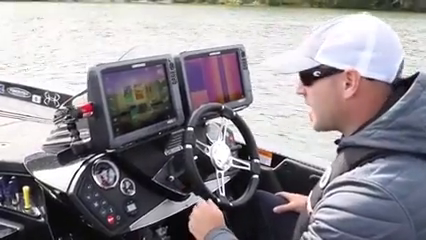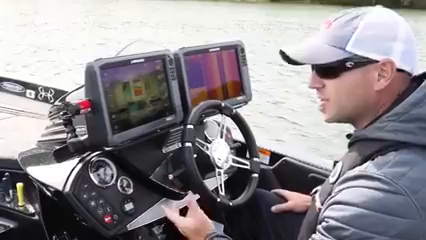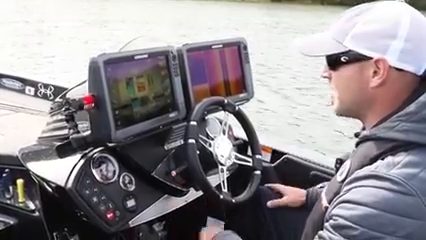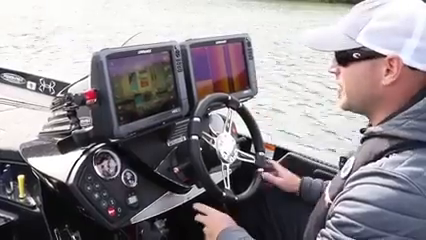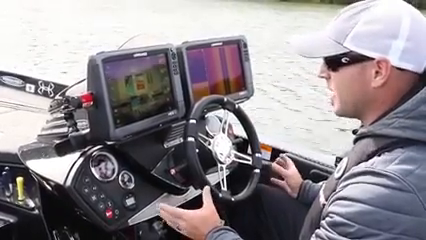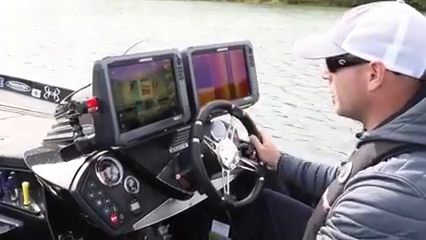Okay, so you see a lot of guys that run the dual units. Dual units are not necessarily a must-have. It makes things nice, and I'm going to show you real quick what your advantages and disadvantages and that kind of stuff is as far as what you've got on one screen versus the other.